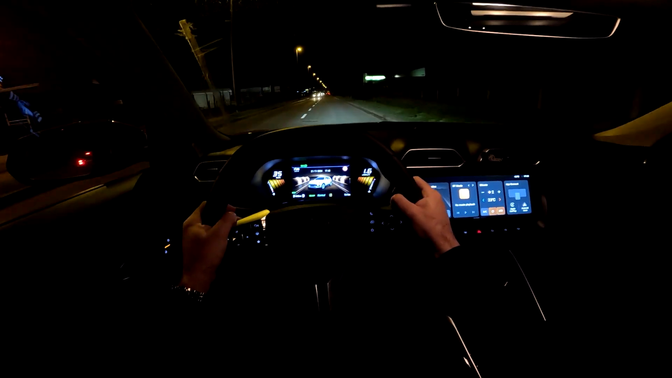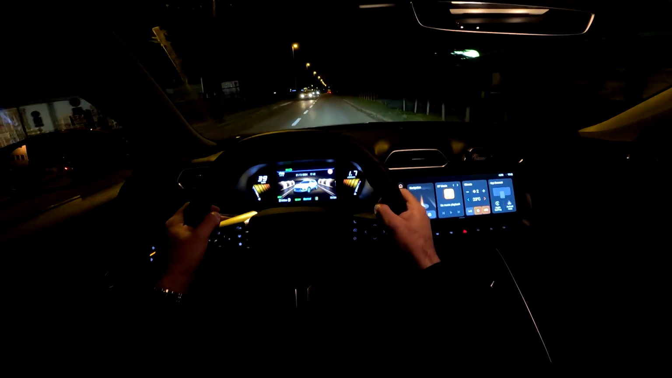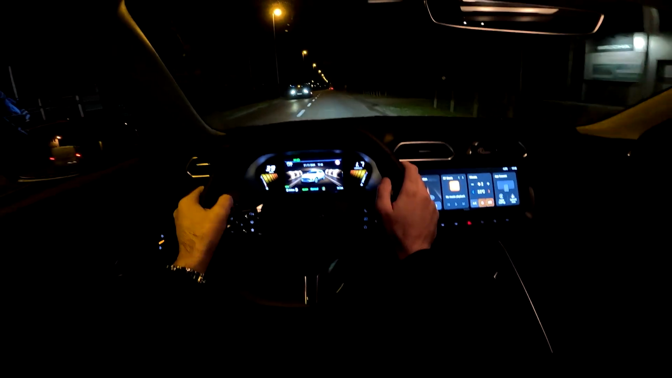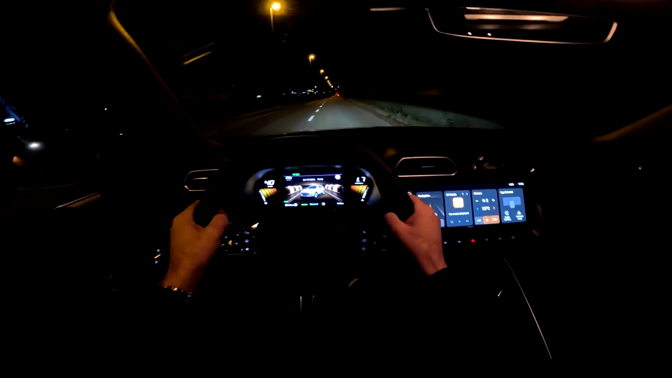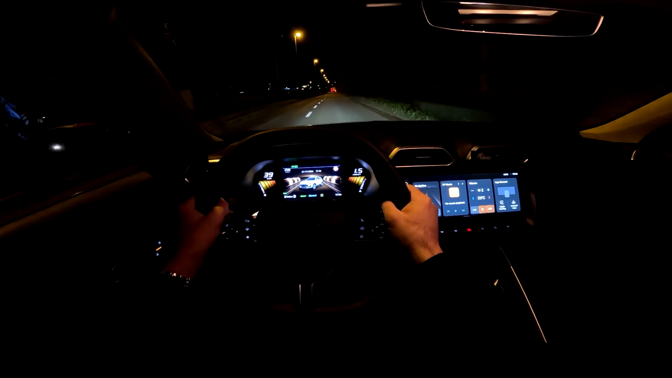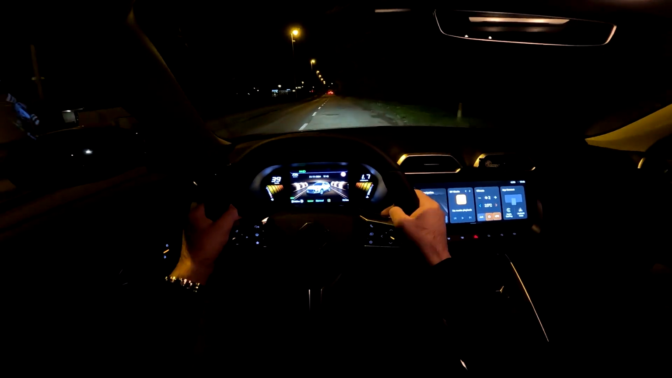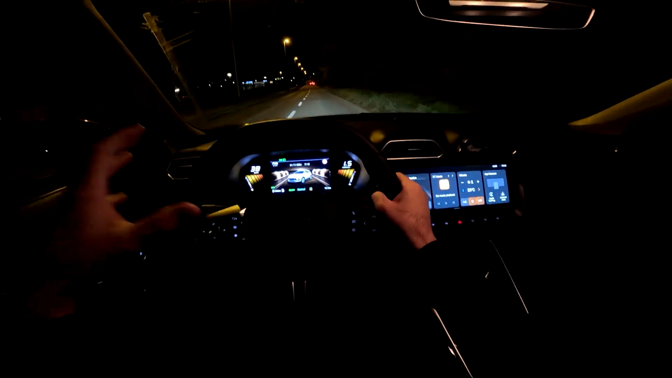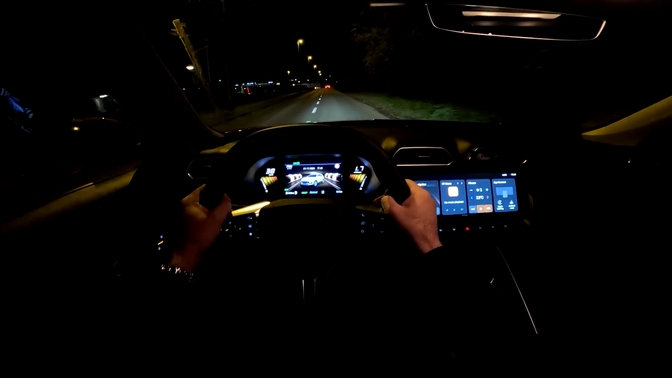I think in around 1.5 months or 2 months maybe, something like that. I have it for a 7-day test, so there will be plenty of more videos with the MG ZS Hybrid Plus. Now, speaking about the powertrain, next to this Hybrid Plus there will also be a petrol model coming next year.